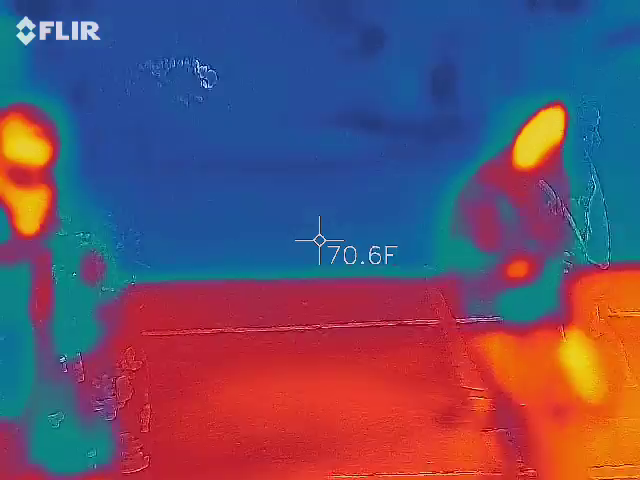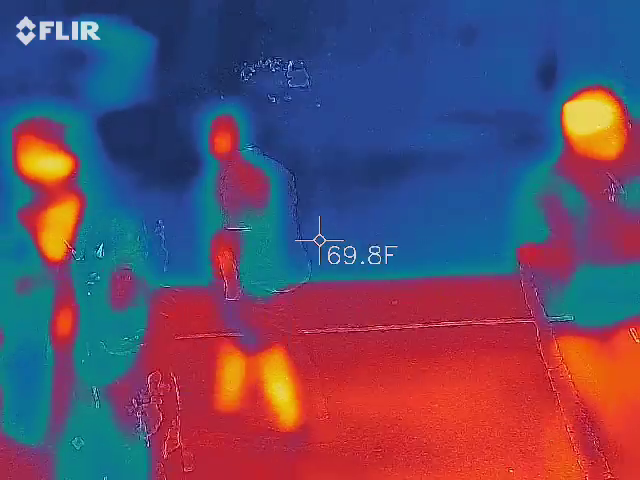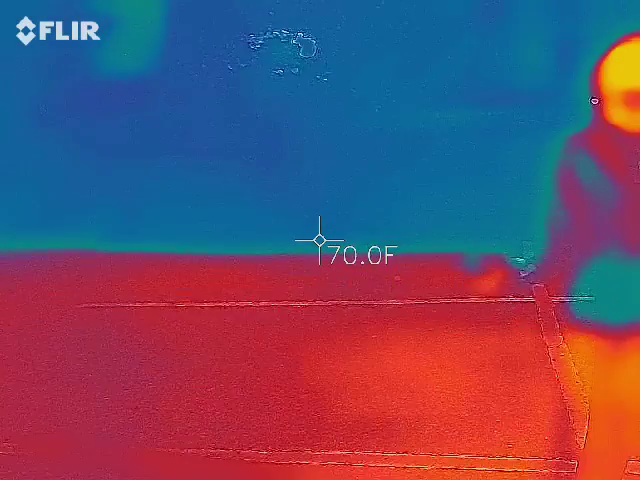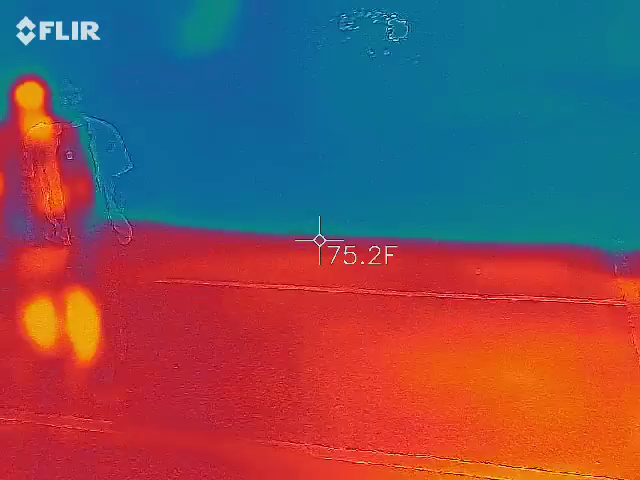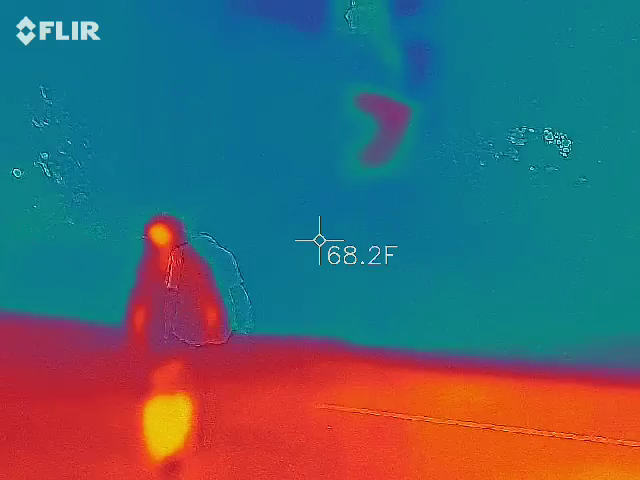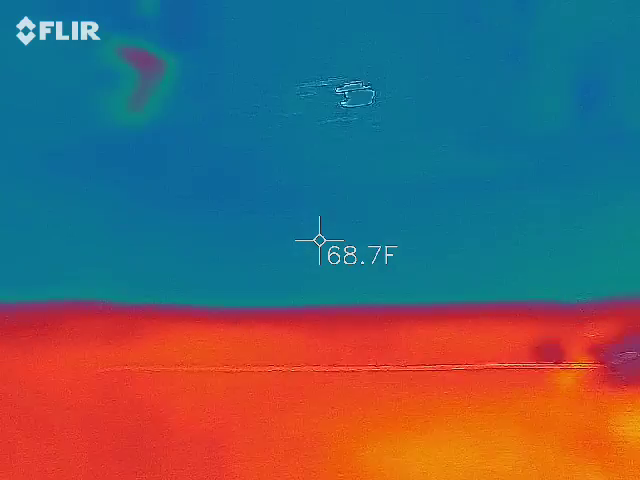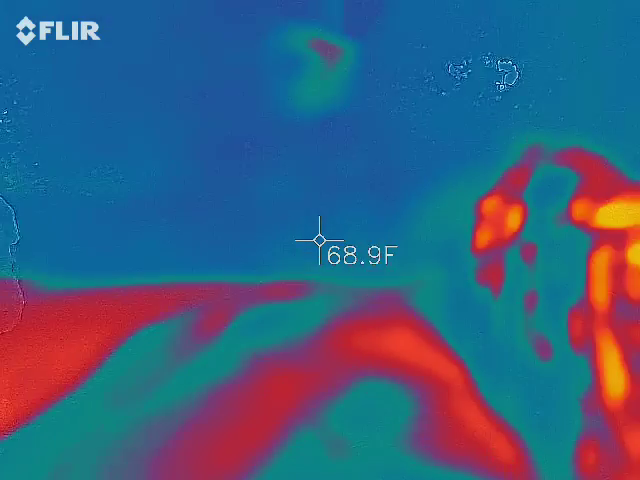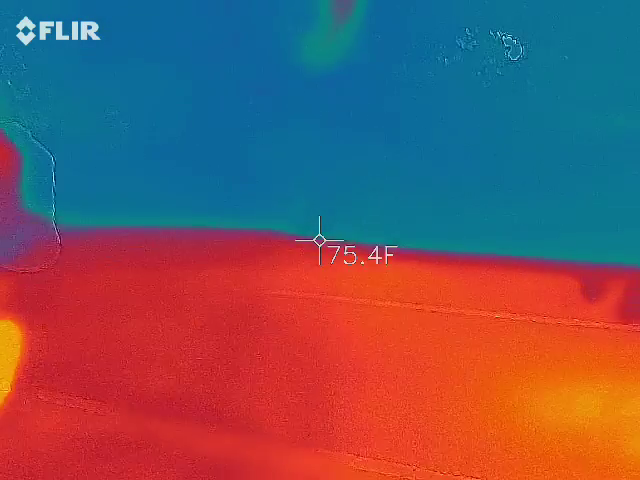Oh, it dropped down another huge chunk. I'm gonna move it around just to verify. That is giant. So that's definitely a place where I'm gonna be listening. Did you guys all catch that? Yeah, so it's down in the center. It's way down there. Wow, that's a pretty big chunk. Keeping an eye on that.